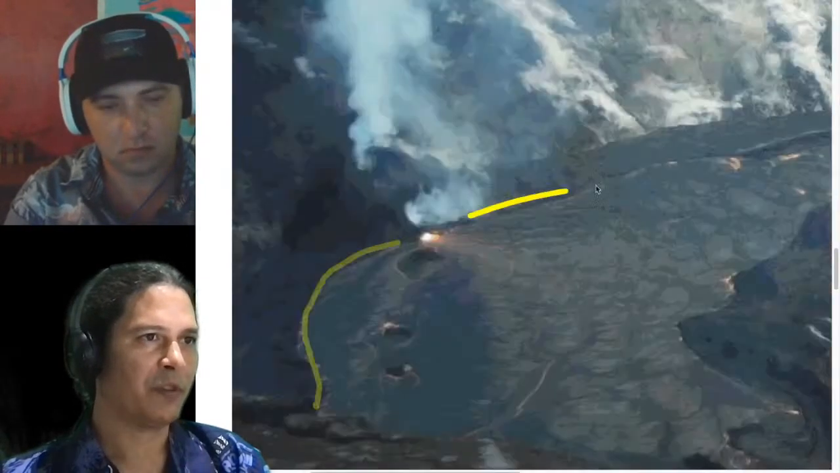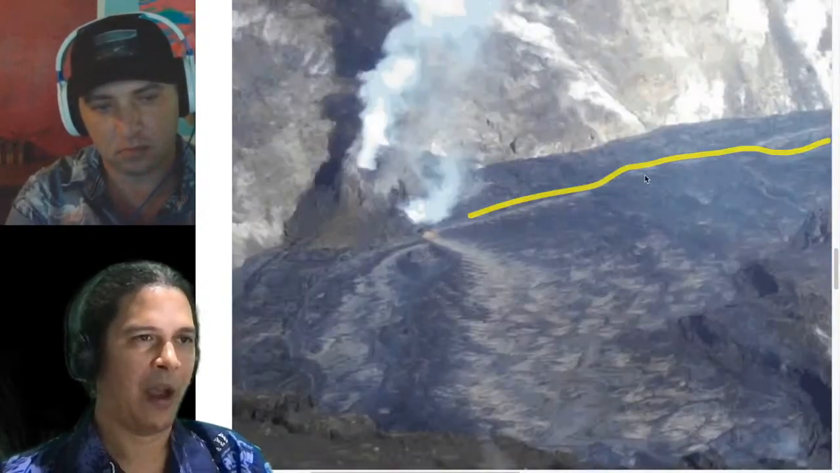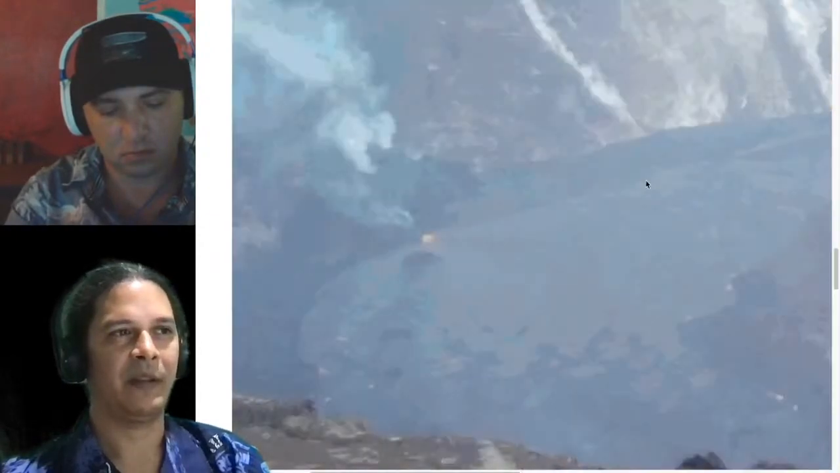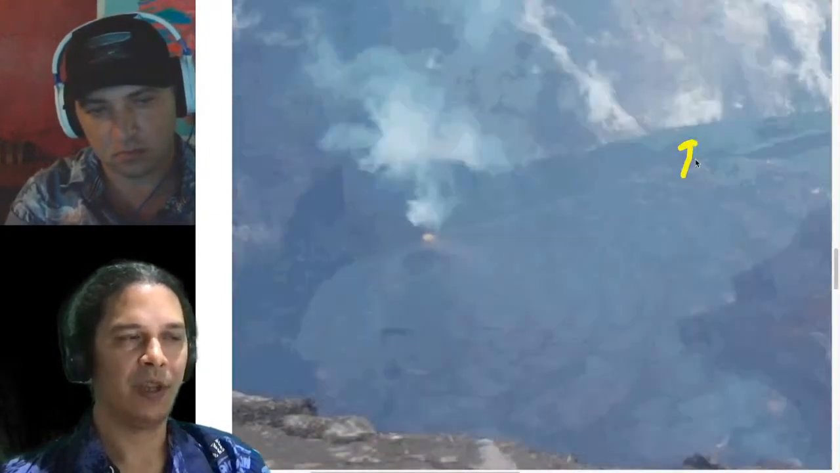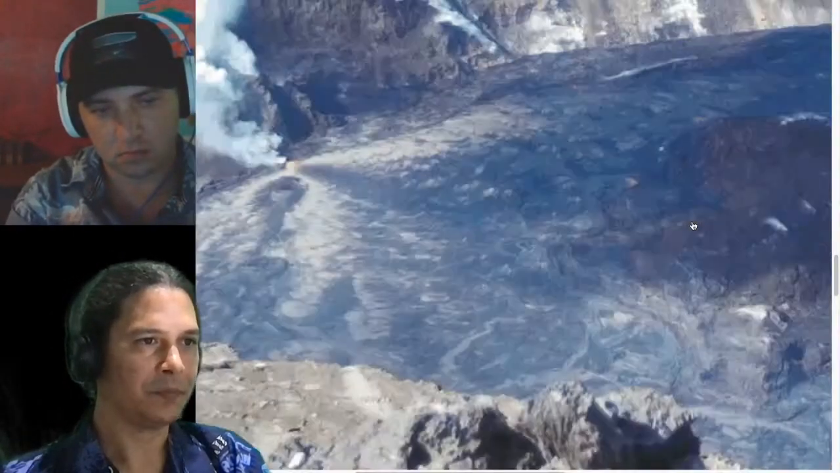Not as many overflows recently. There have been a few overflows, but as the volcano has been repressurizing, tilts have been increasing. We have seen a few more of those overflows, whereas we saw fewer when we were at the bottom part of a deflation cycle.